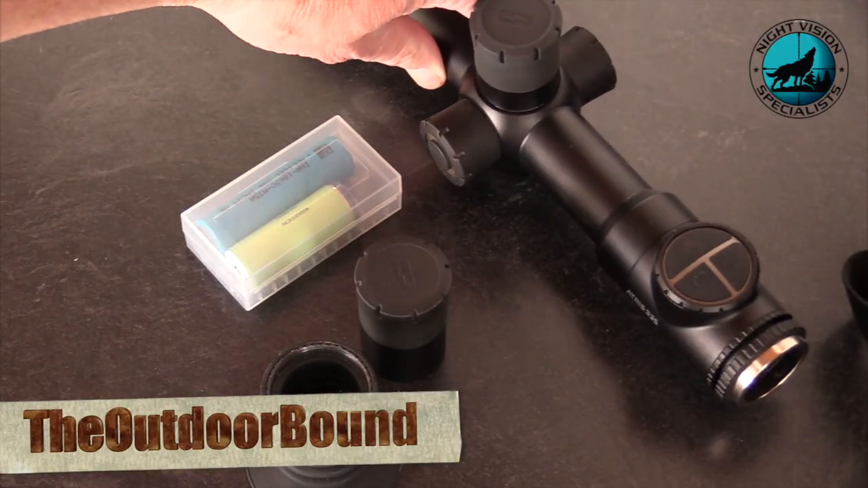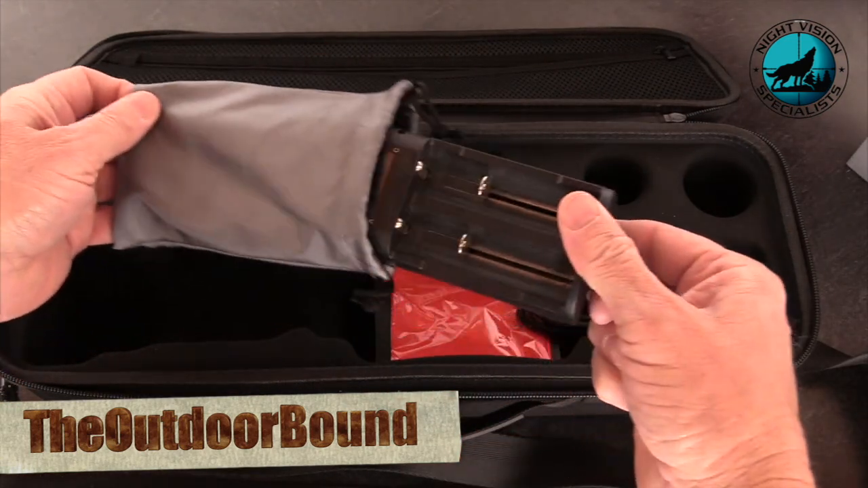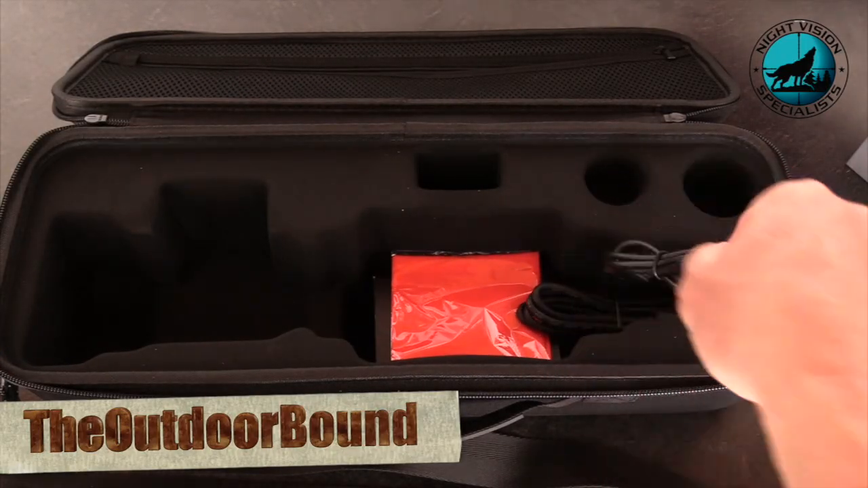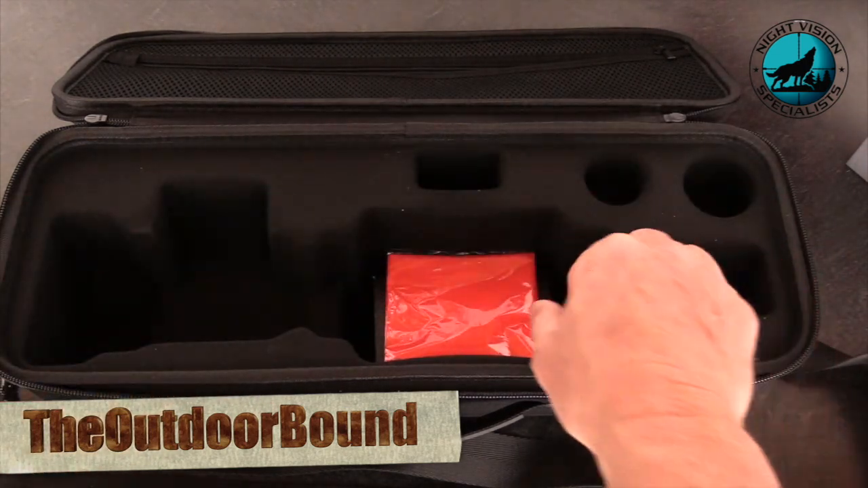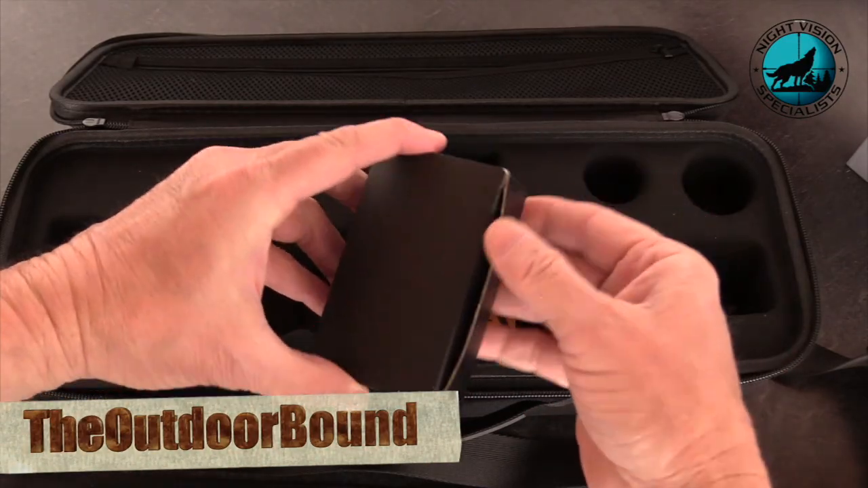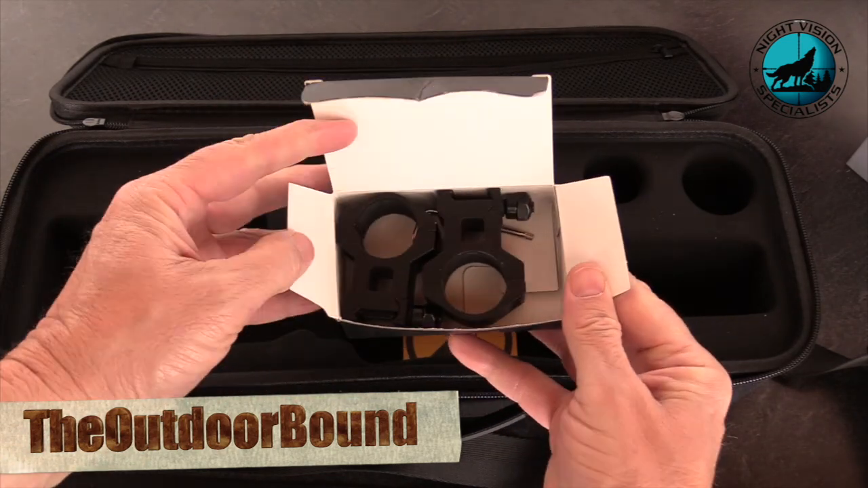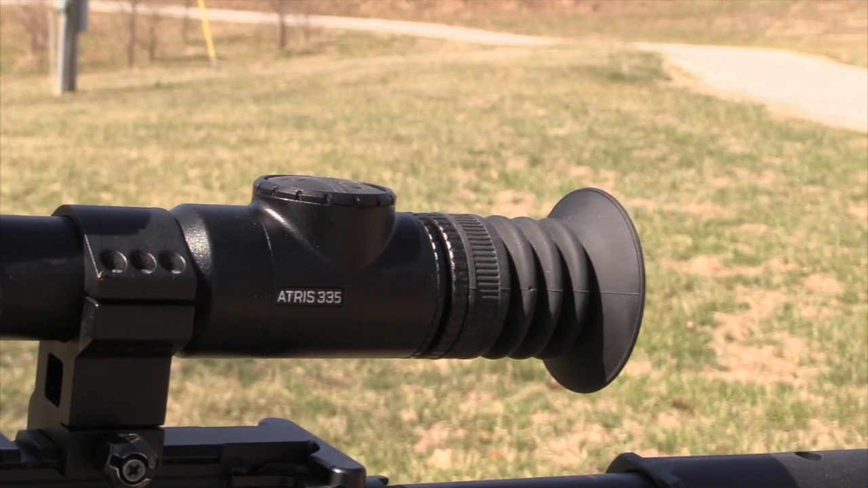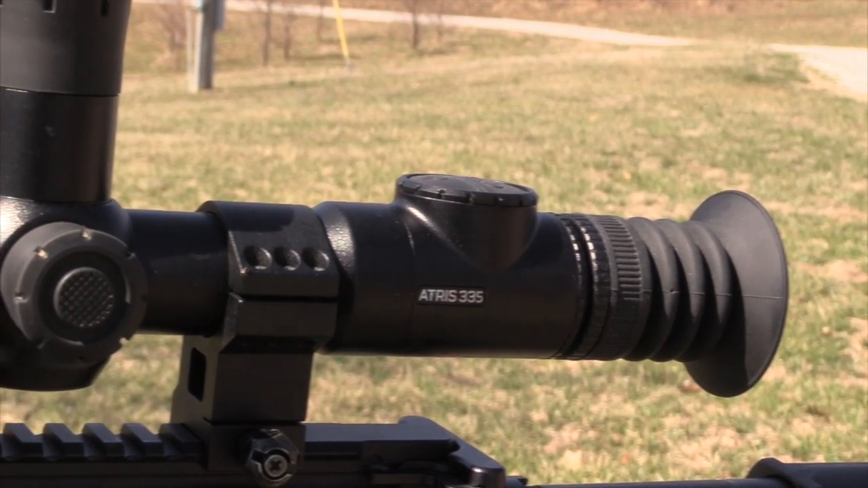Waterproof, rated to IP67. Included is a charger that comes in this nice cloth case. Also a couple of USB-C cords. I suspect one's for the charger and one's for data transfer on the unit and charging the unit itself. Also comes with a nice lens cleaning cloth. And finally, in the bottom inside this box is a set of scope rings and the tools needed. It's made to attach directly to a Picatinny rail. So I used those rings to attach this to my 6.5 Grendel. Everything I needed was in the box, including the tools.